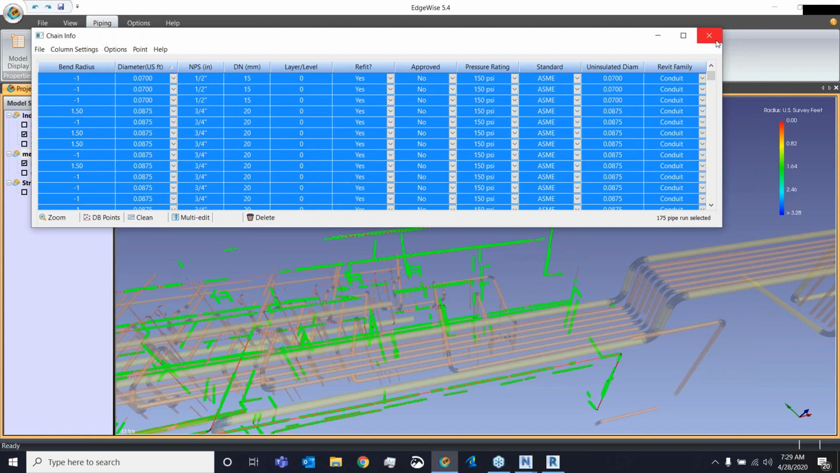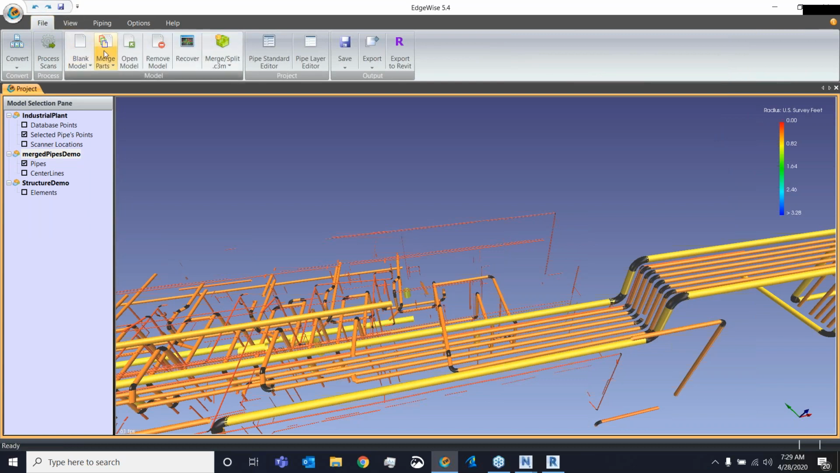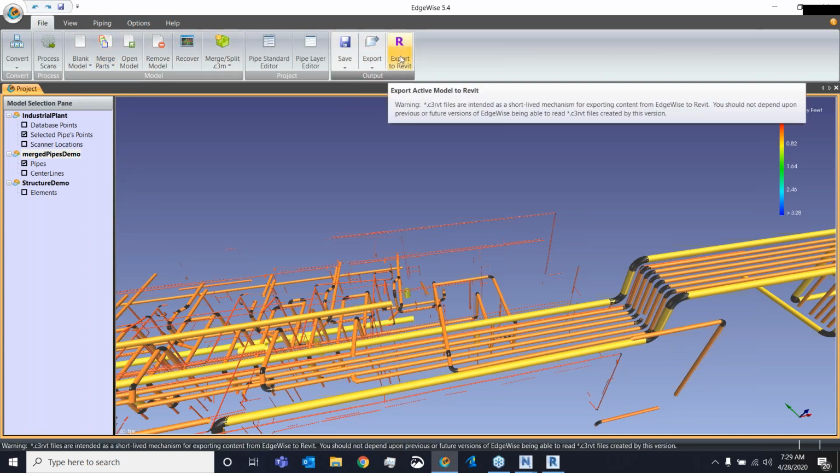And now let's actually take a look at those exports. Edgewise being a middleware application, we do have multiple exports. So let me go through the list real quick. Number one, Revit. We support the most current version of Revit and two versions back, so 2020, 2019, and 2018. And what that will do is export out all the Edgewise geometry into Revit as true Revit family objects.